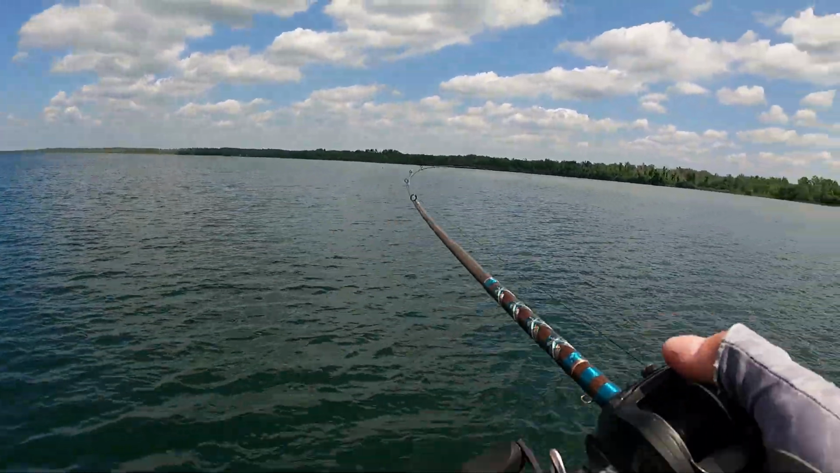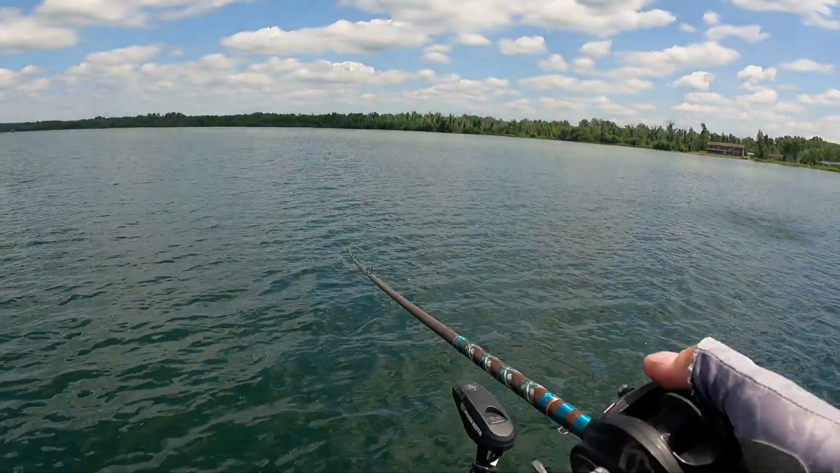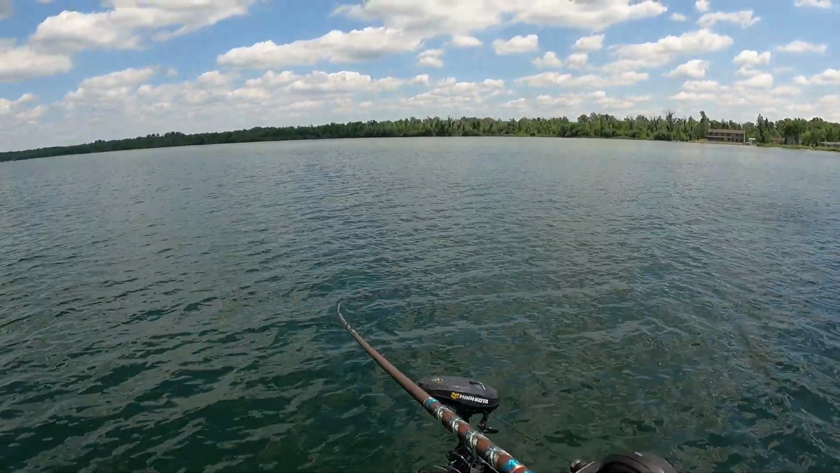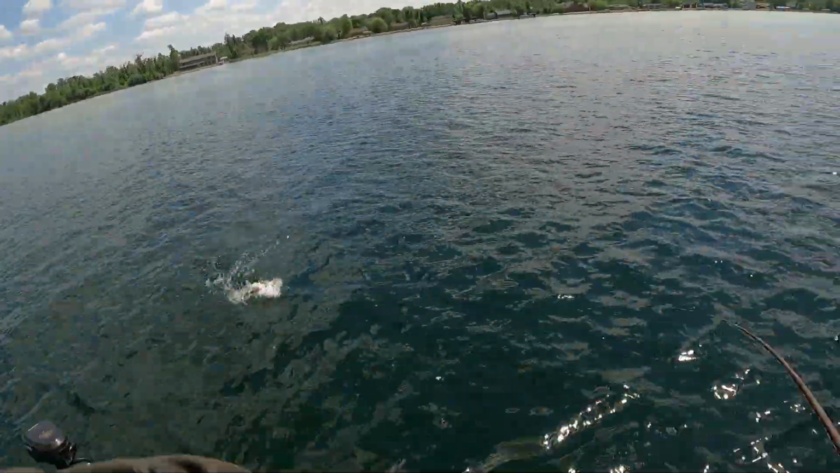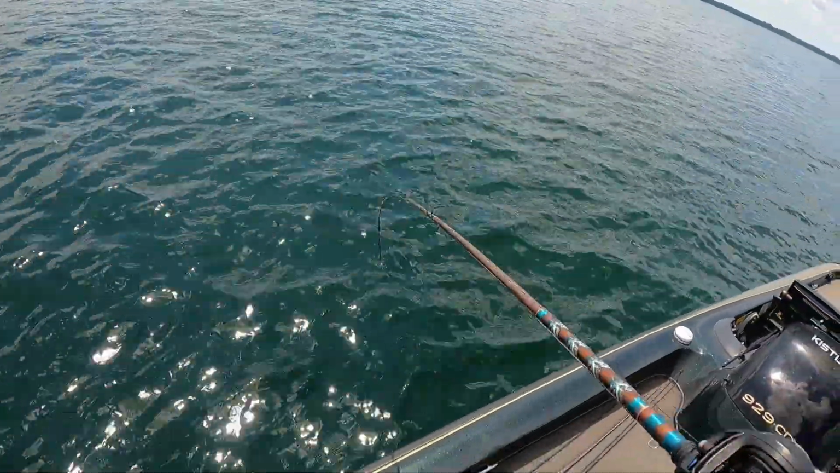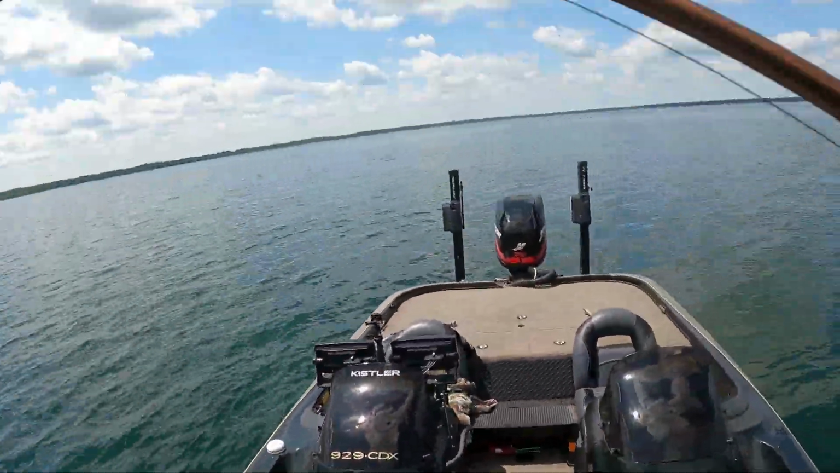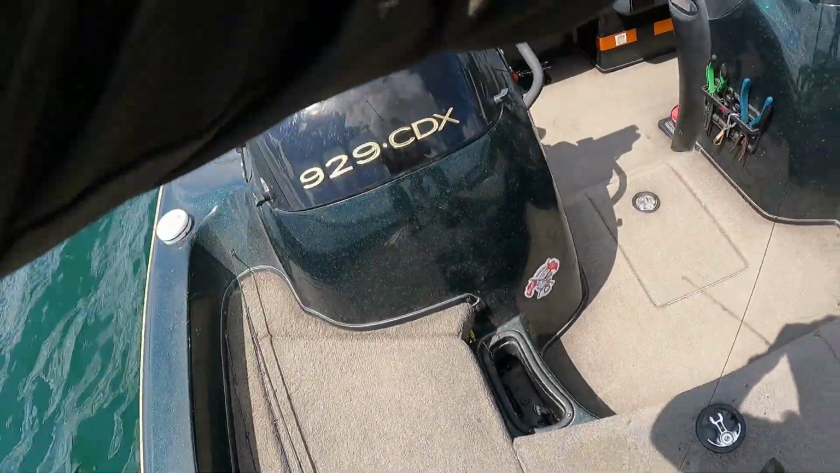Oh gosh, instantly. Oh my gosh. Well, went past where that guy drove his boat and got bit instantly. He didn't drive over this spot.